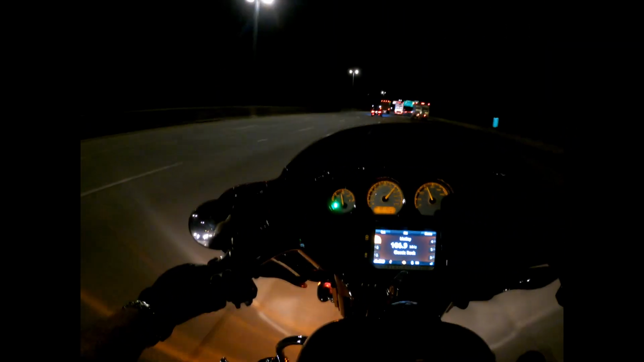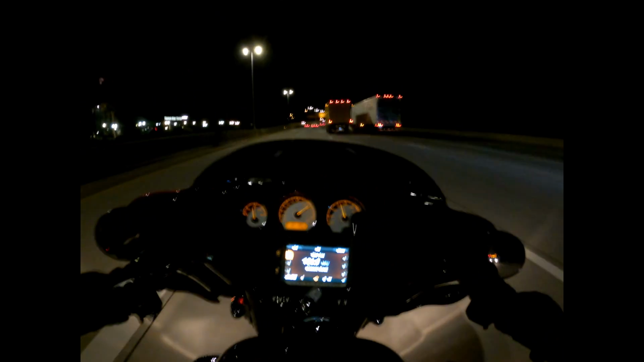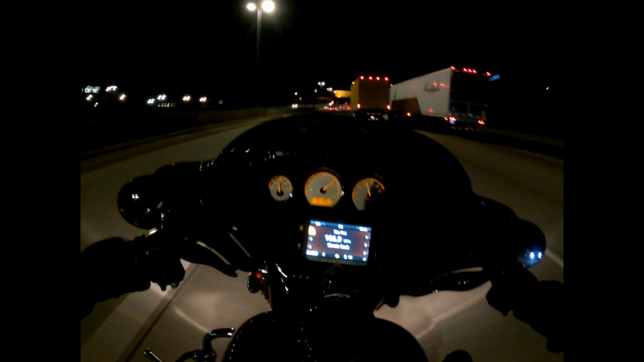There's a Coliseum in the convention center over there. Two big semi-trucks, well, one semi, one delivery truck, making a whole lot of wind shear.